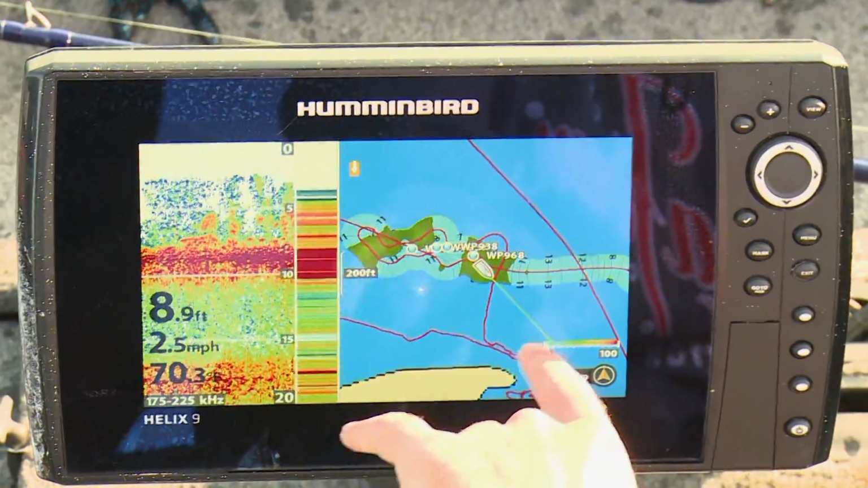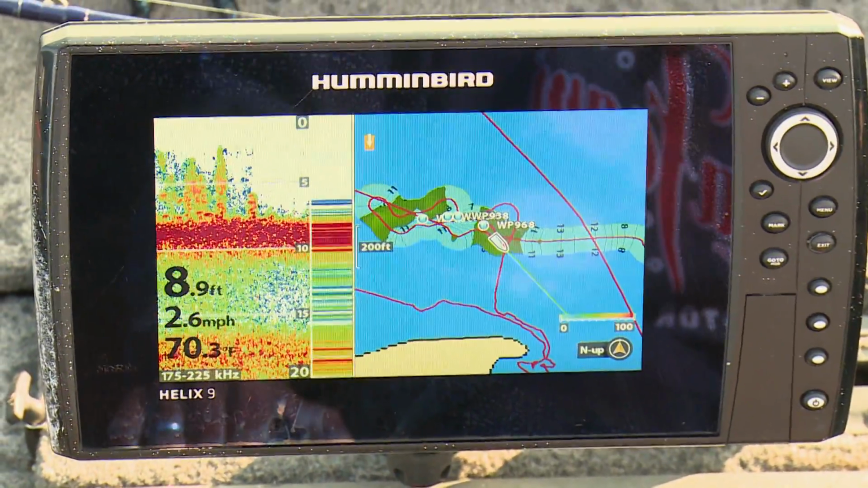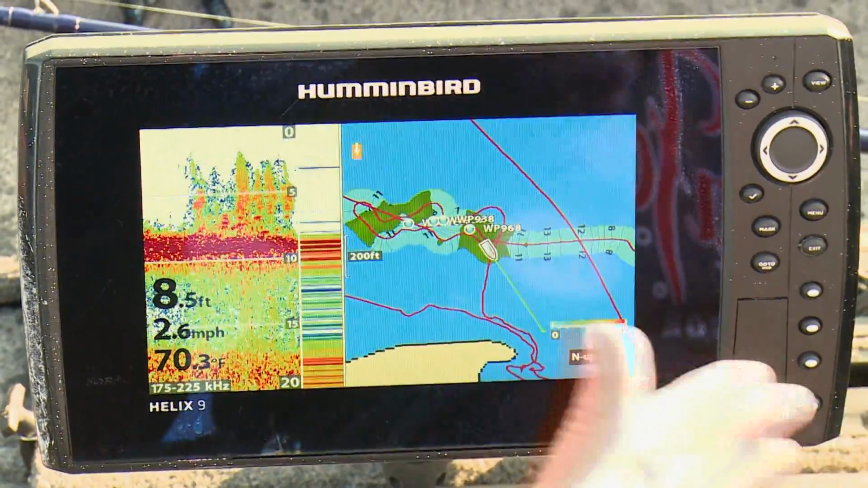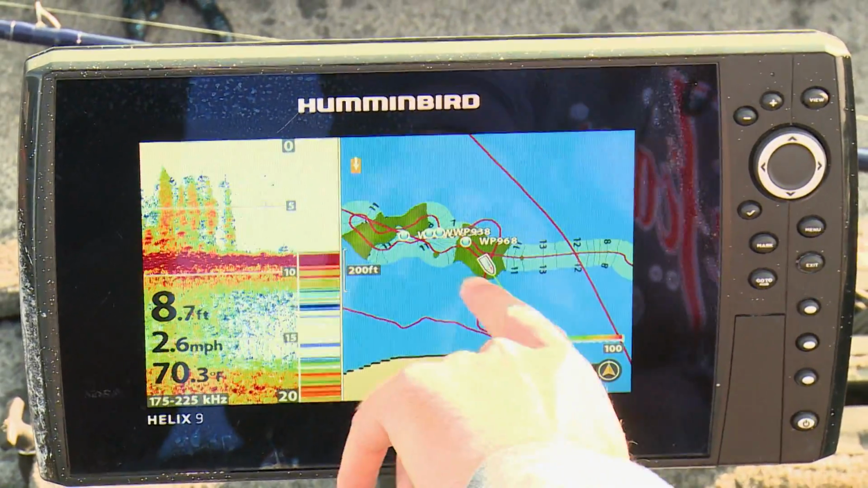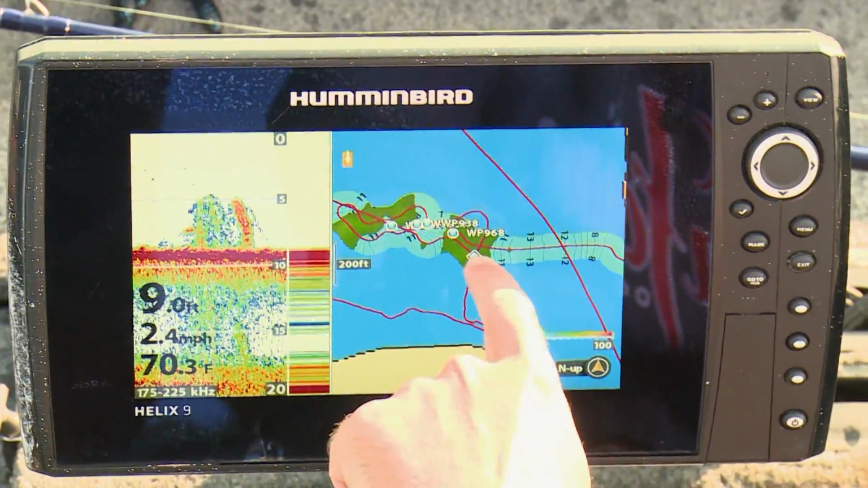The Humminbird units, so we've got the Helix Gen 2, come with a feature called AutoChart Live, which allows you to create your own lake maps. In addition to creating contour lines on the lake so you know how deep it is, there are some overlay options, and a very useful one for Dan and I today, since this lake isn't mapped, is the vegetation overlay. If you take a look here, you'll see the green spots.